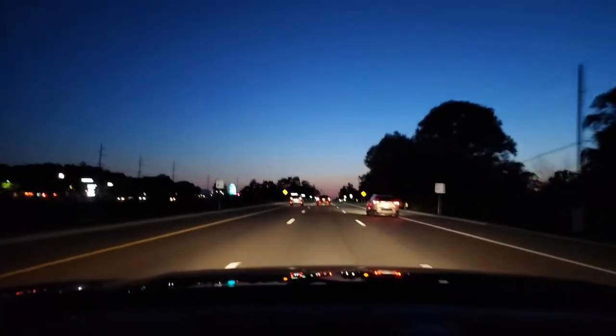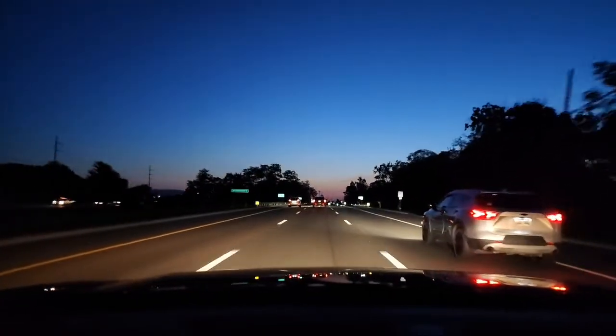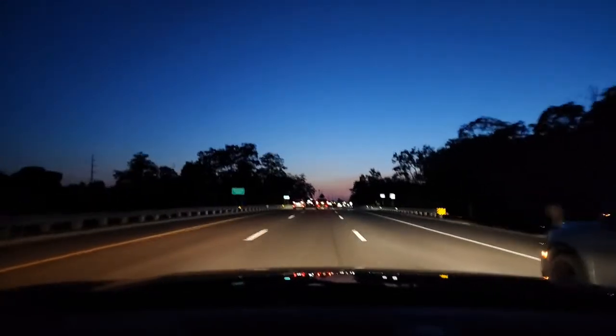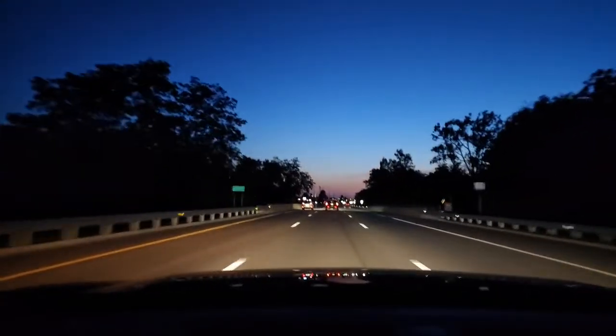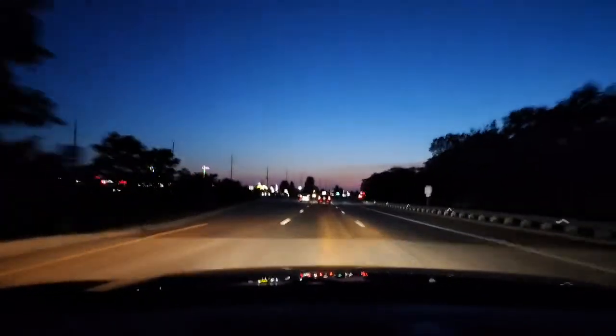My speed is about 52. My temperature is almost in the middle. My gasoline, my petrol, is half a tank, and I'm at about 1,100 RPMs. The middle lane is the smooth lane.